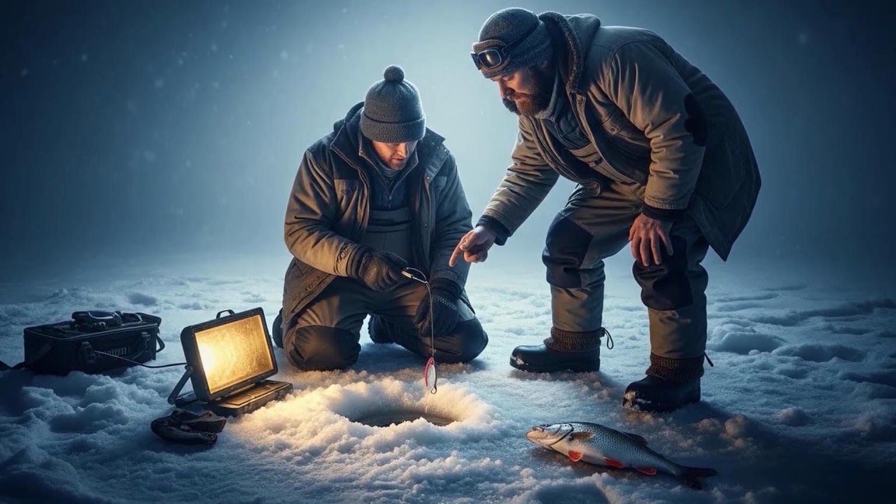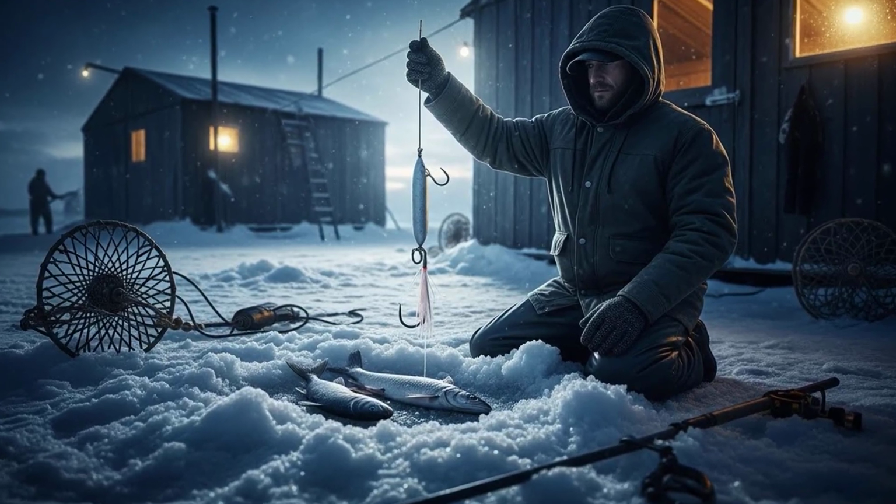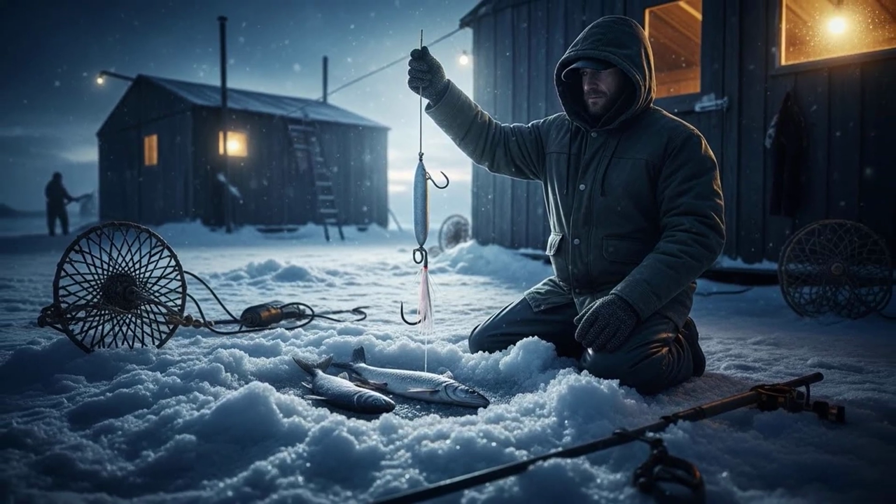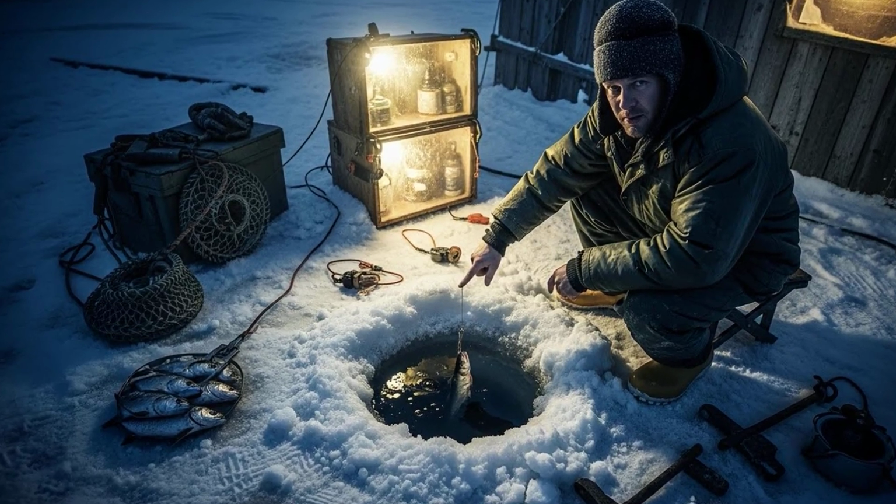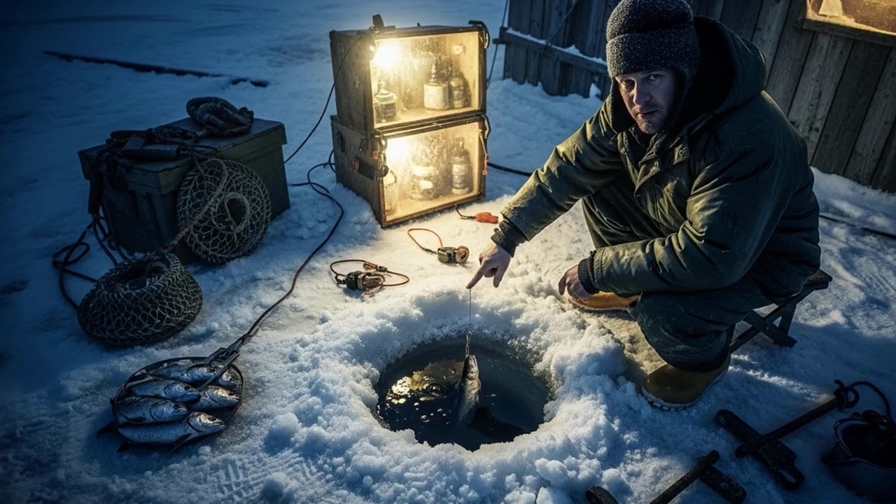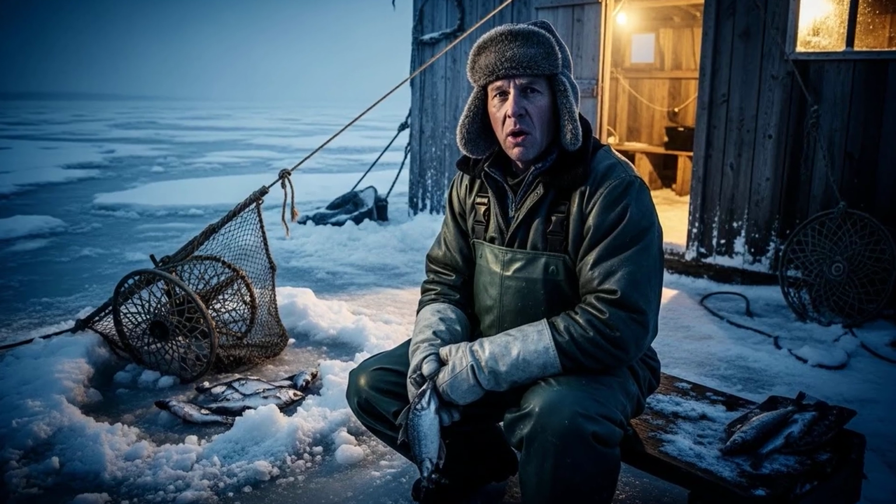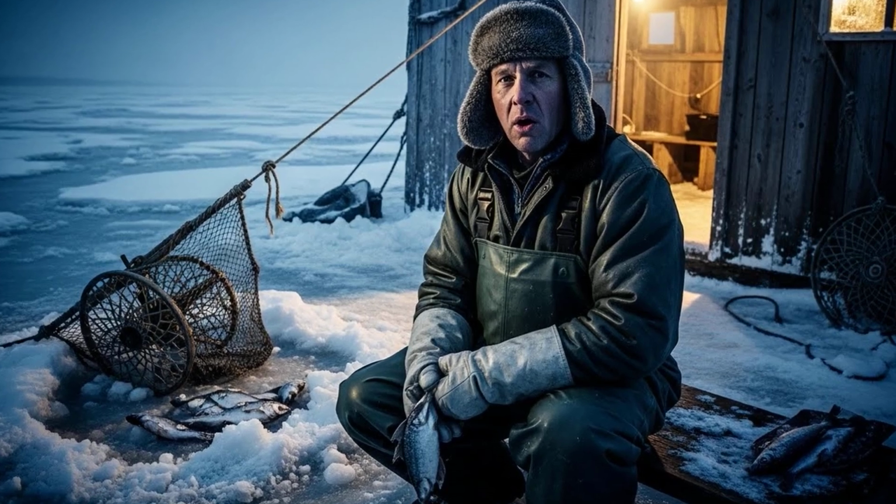You show him your jig. "I'm using the same thing," he says, confused. "How deep is it here?" you ask. "About 30 feet," he replies. Then you ask the key question, "And where are you fishing?" "On the bottom, of course. Where else would they be?" he says, as if it's the most obvious thing in the world. You just smile and tell him, "Try coming up about 10 feet."